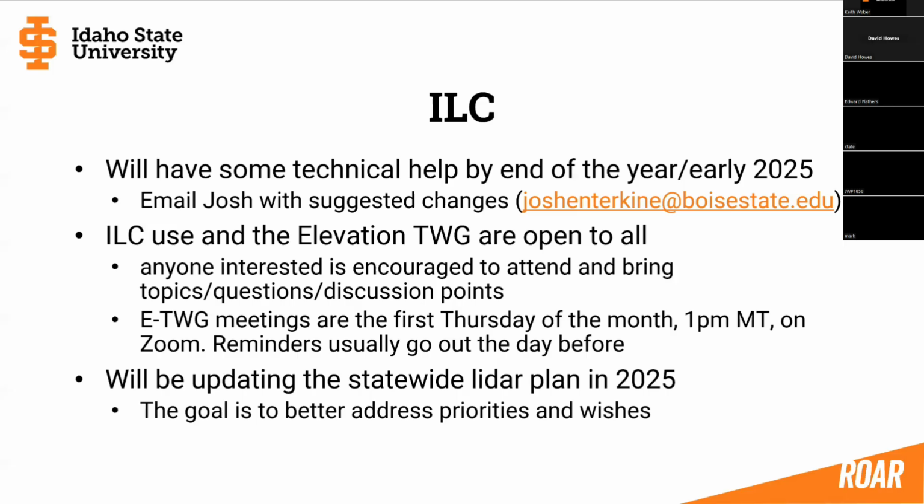The Idaho Lidar Consortium, ILC, and the Elevation Twig. He wanted to make sure you know that this is open to everyone. Anyone can use the ILC. Anyone interested in LiDAR or even just general elevation data is encouraged to attend the monthly meetings.